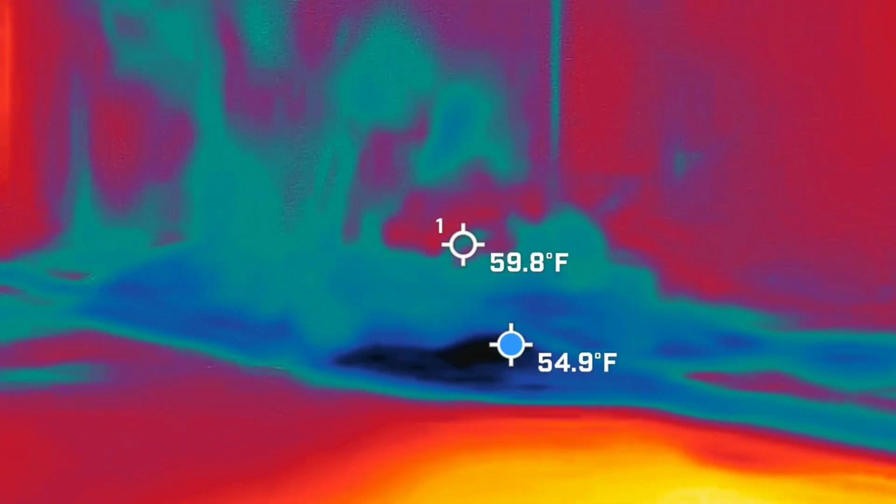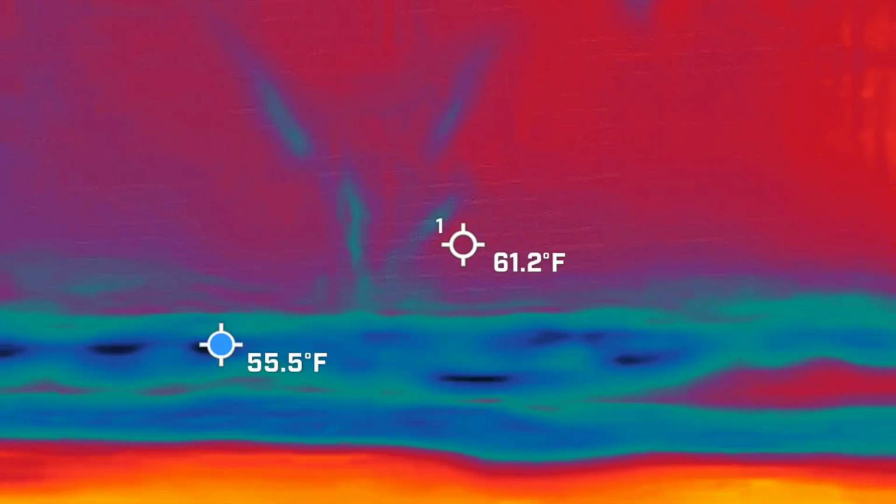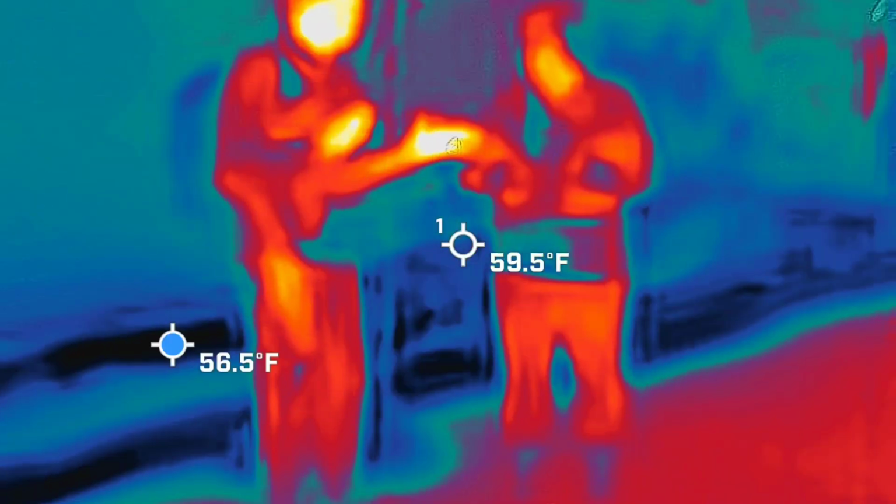This is a gorgeous place, but that is definitely Gilmarine down on Sullivan's Island, right next to Island Palms. So again, you can get the gist of what kind of housing they're looking at over there.